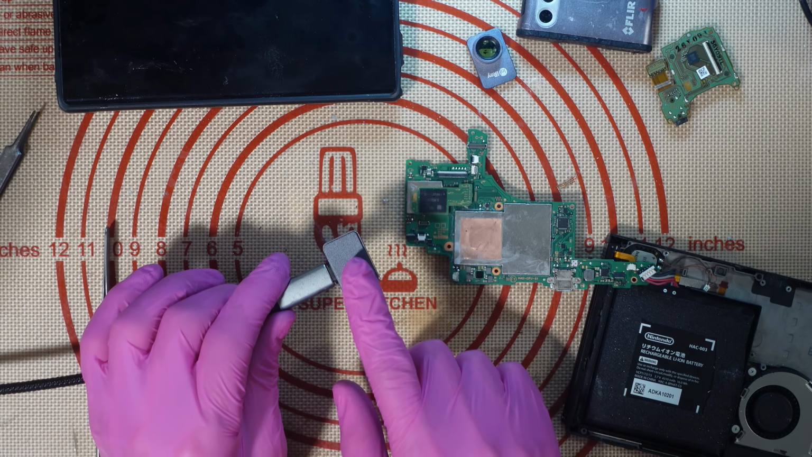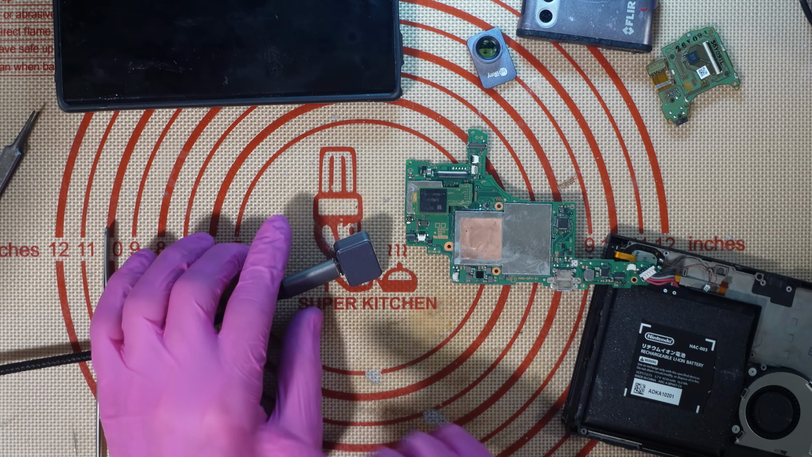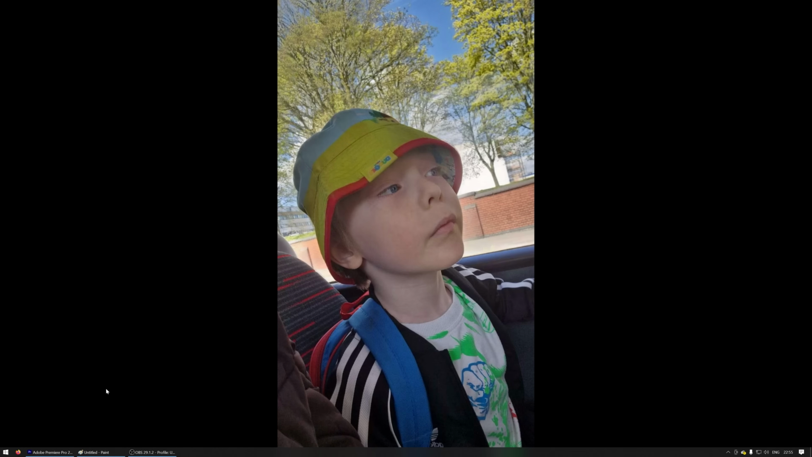So that's now been detected as a USB camera. Let's switch over to my desktop and I'll show you. On my desktop, because this is detecting as a USB camera, we can use this as a normal camera.